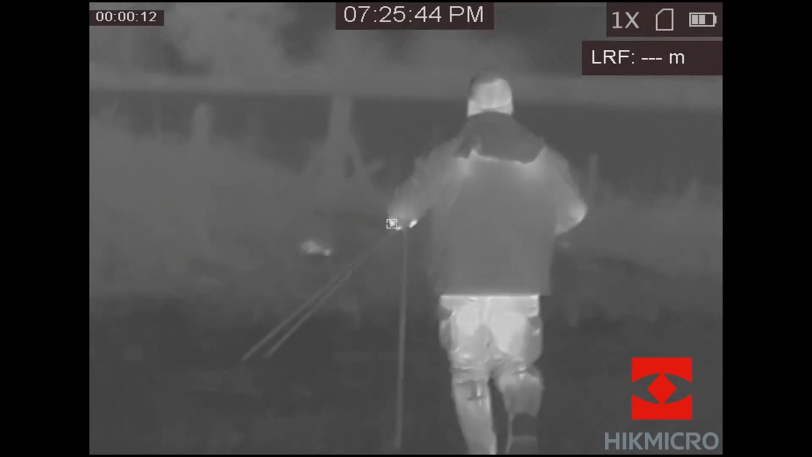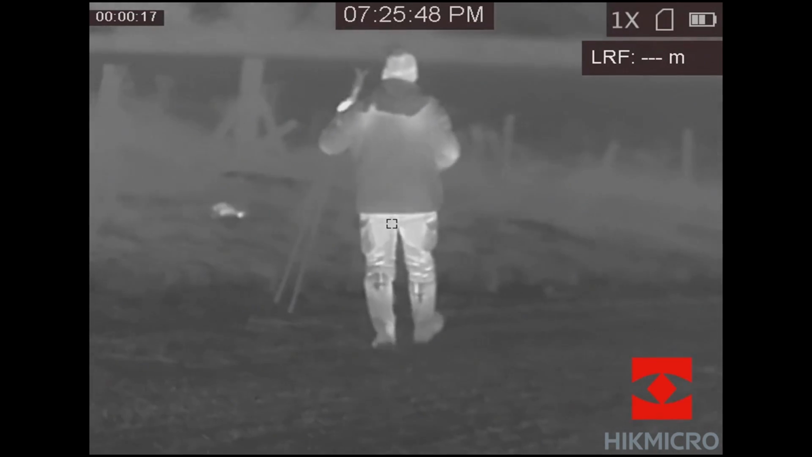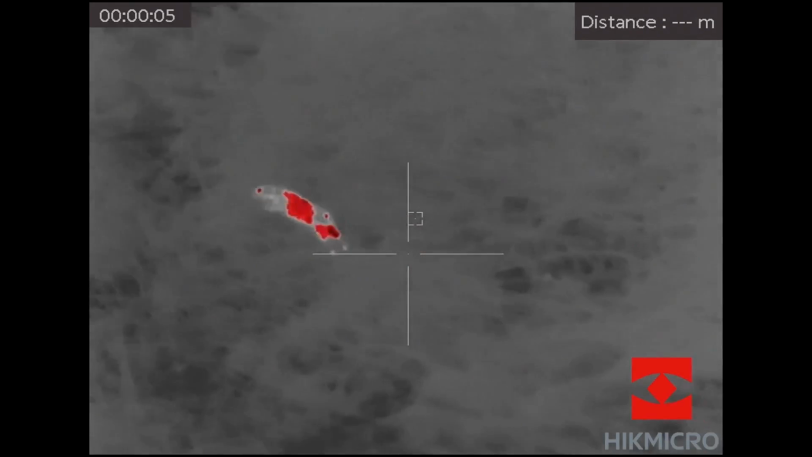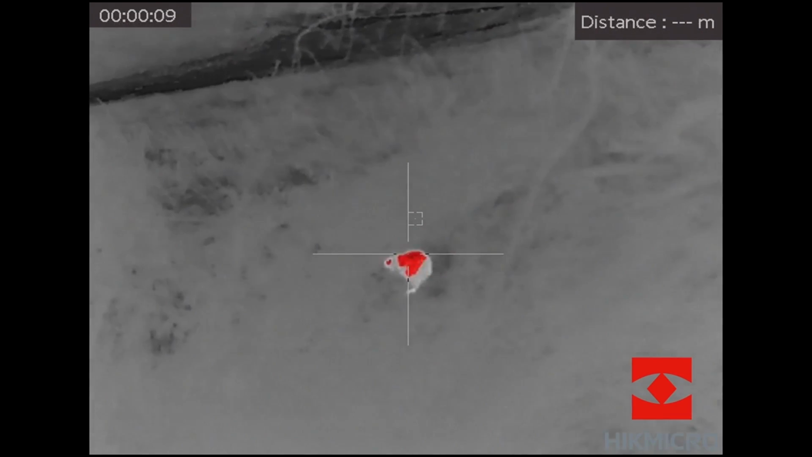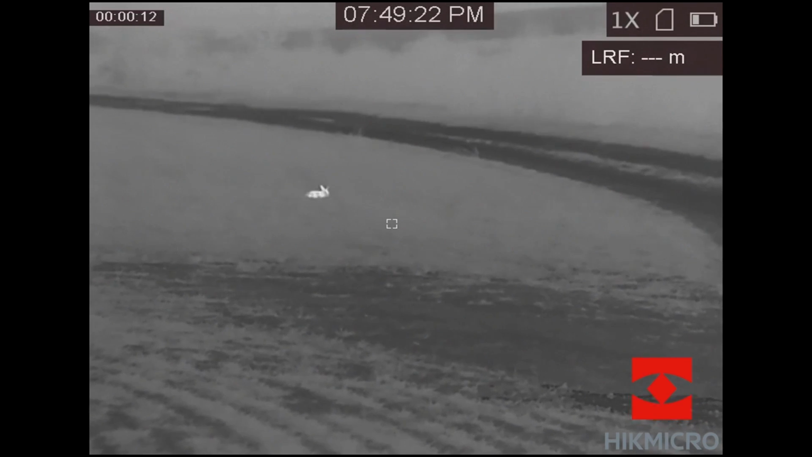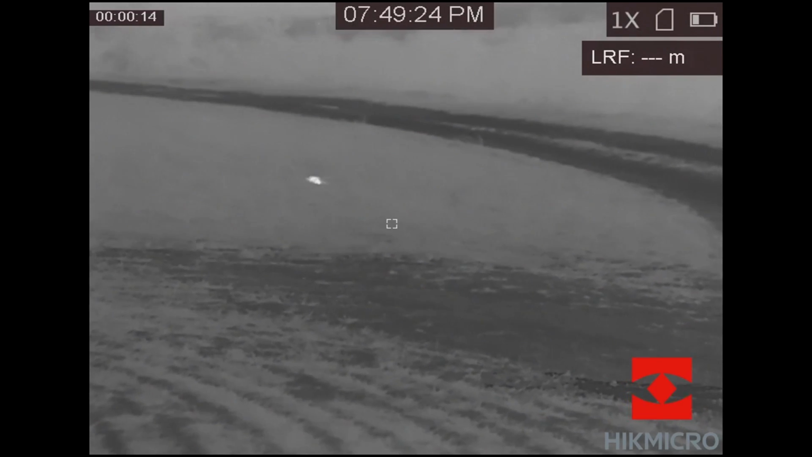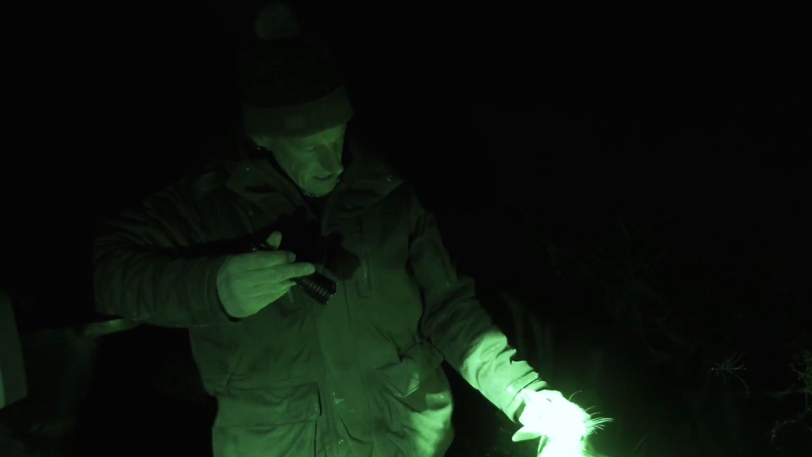Paul tries walking and stalking. He gets a couple, but decides the bike is the more efficient method. The thermal scope is doing the job and it's accurate. There's no point adopting new technology if you can't be confident that you will make consistent headshots. So, I mean, if anyone has any doubts about the sort of accuracy of these types of units, head shooting rabbits is a pretty good way of showing it, isn't it?